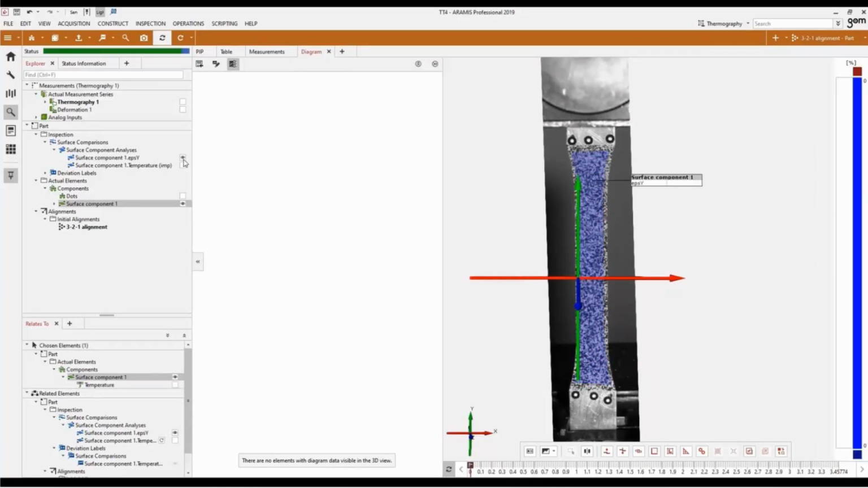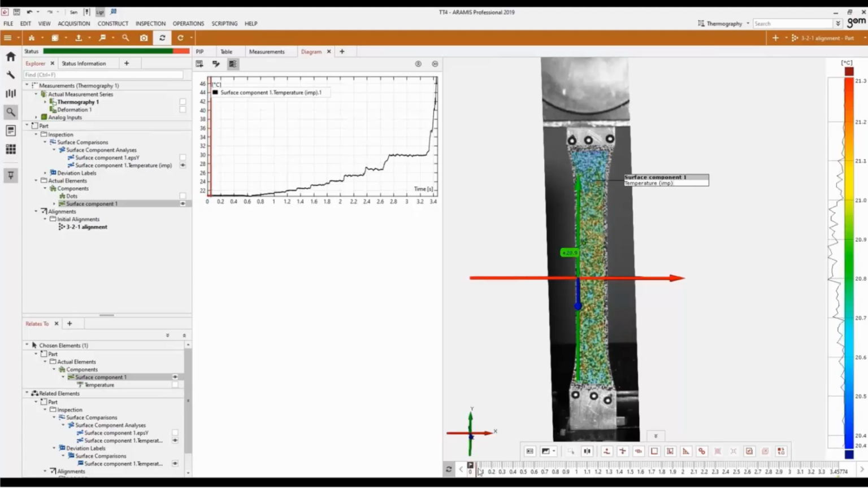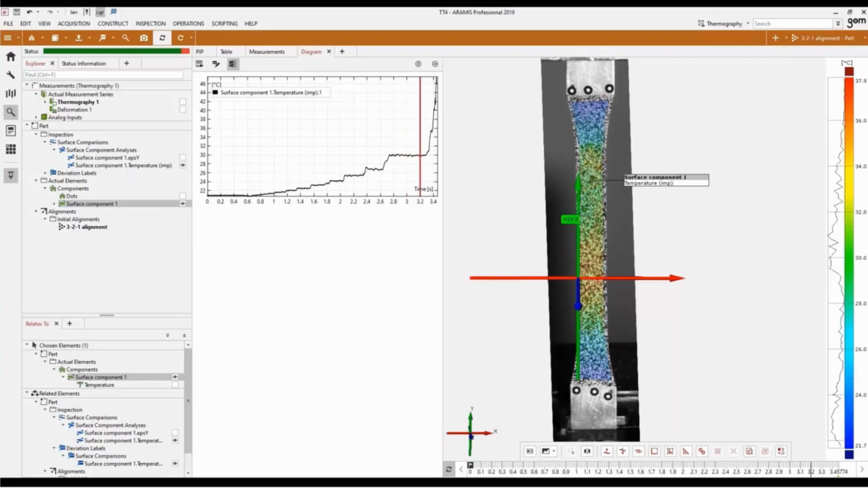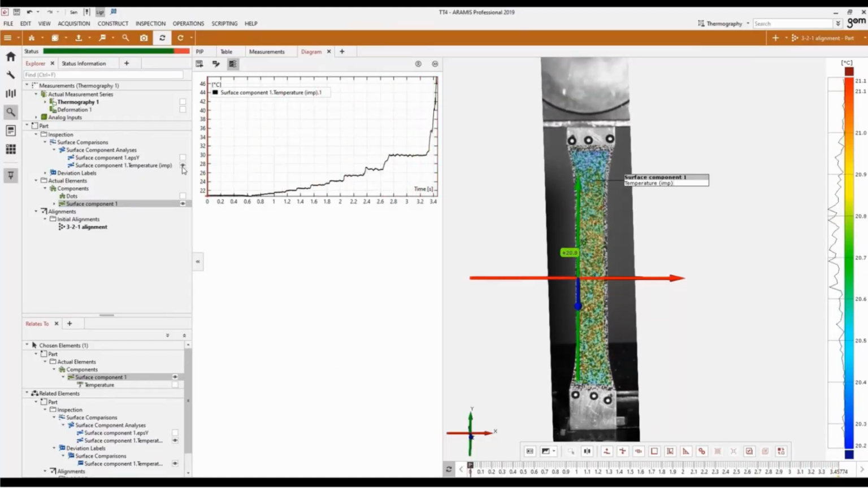And now on the element tree on the left, I am toggling between the temperature and the strain values. So now I can see the correlation between the temperature and how much the surface has elongated.